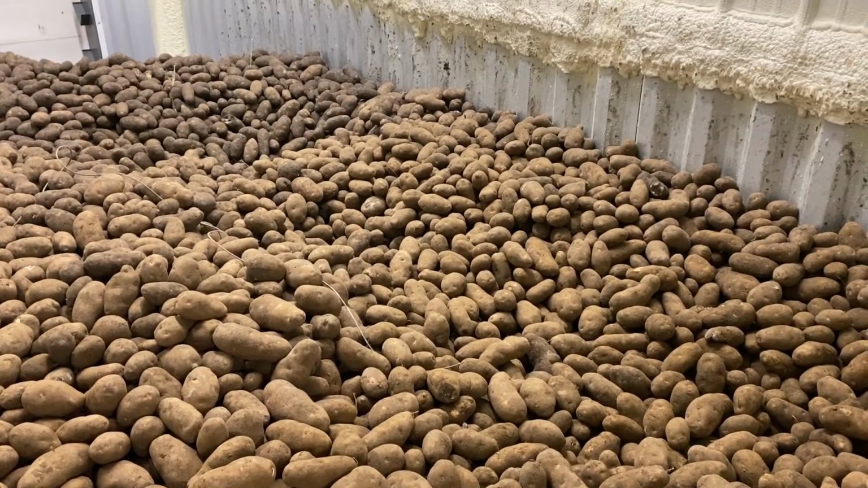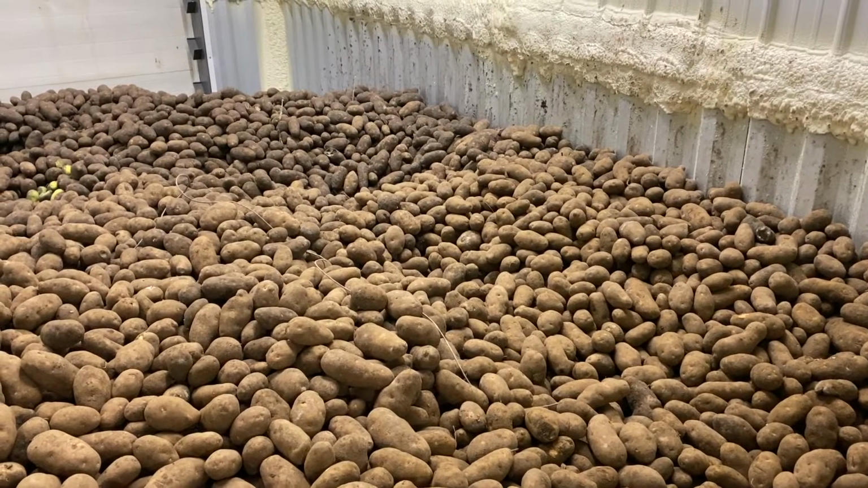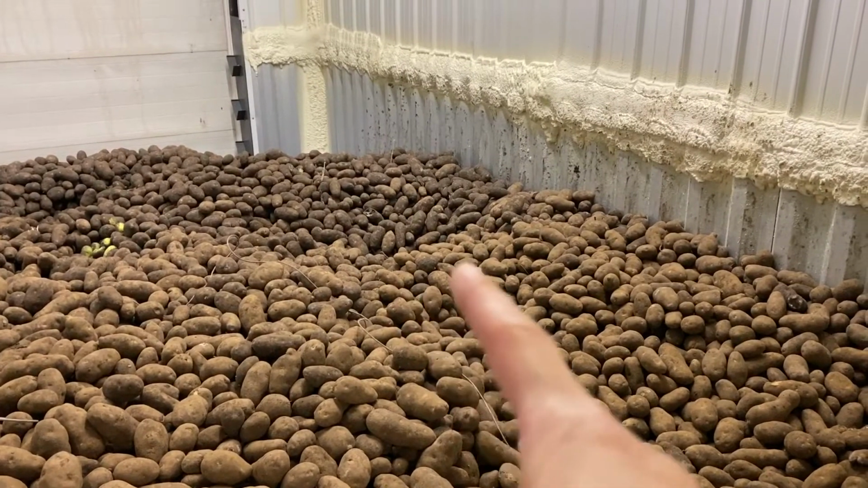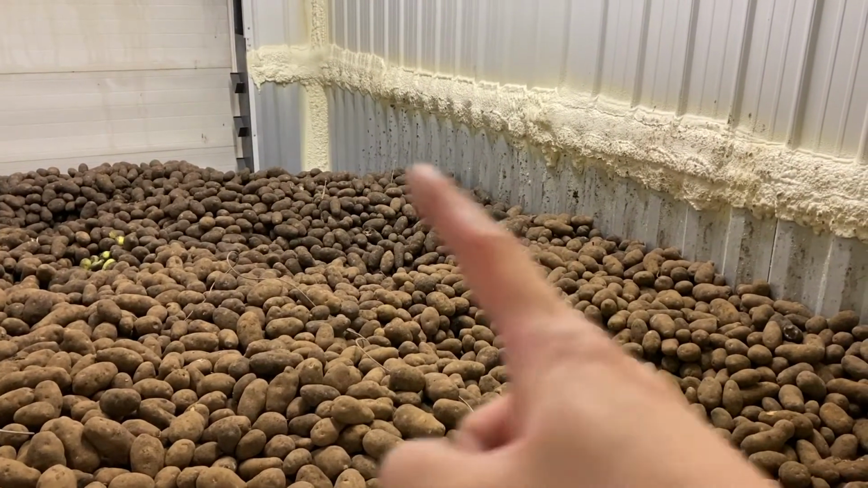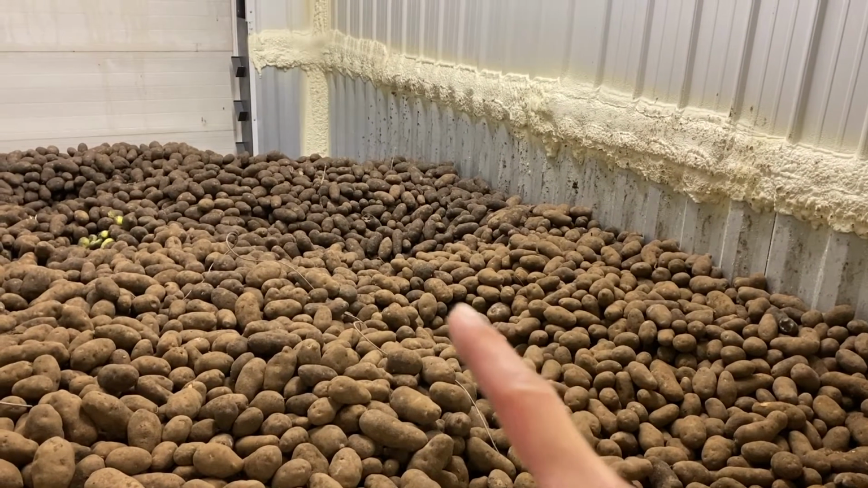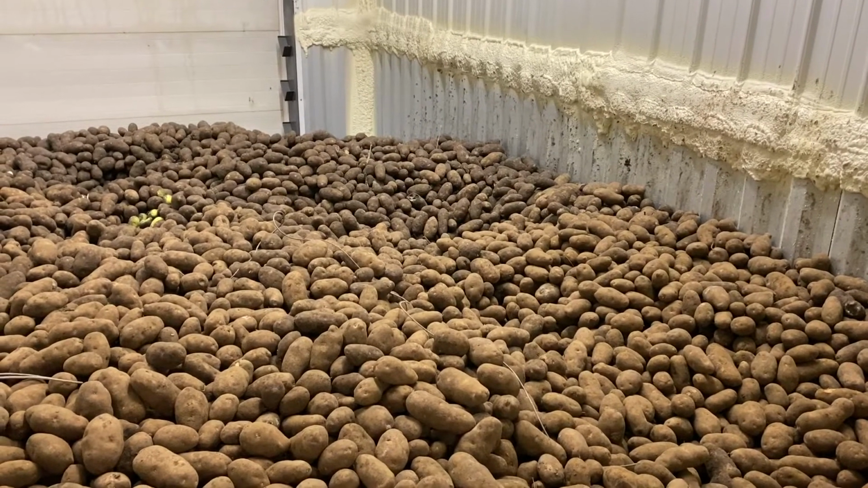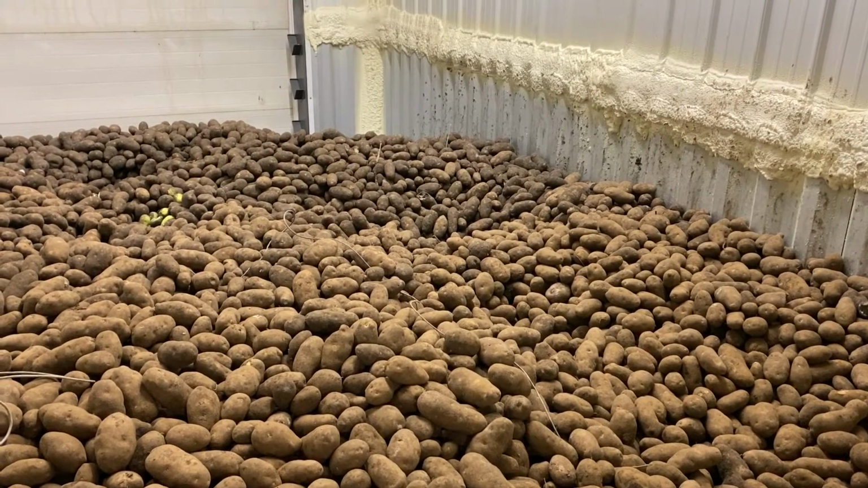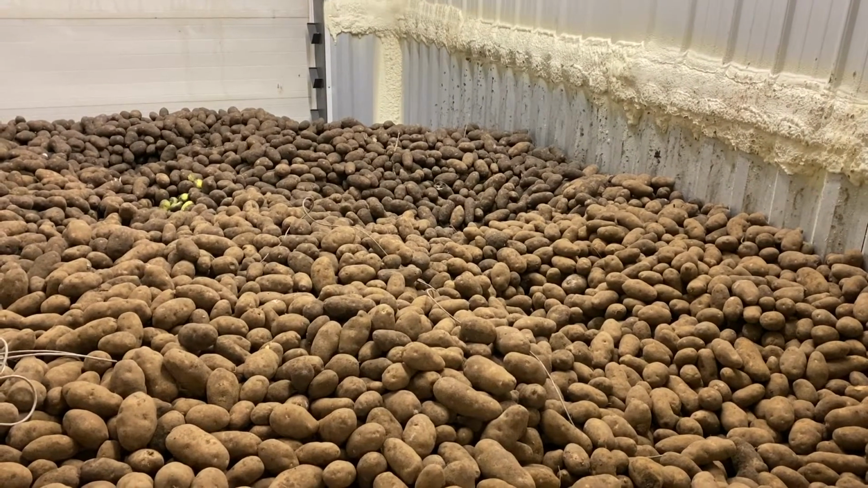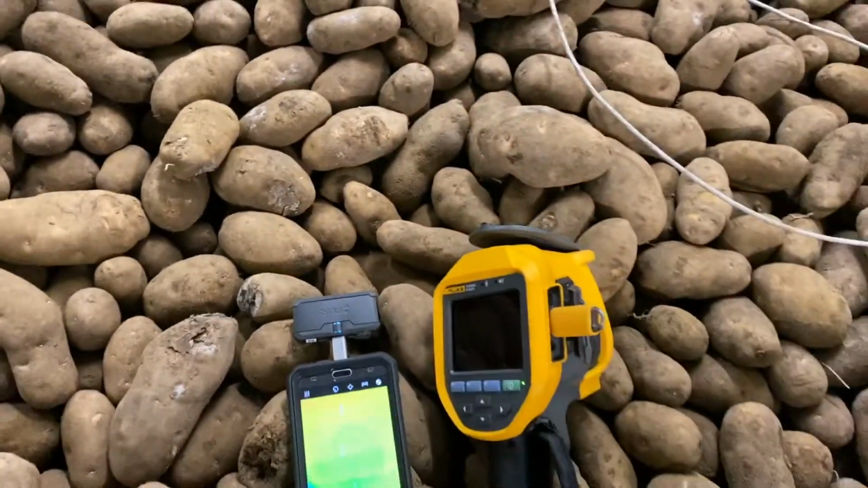I think the next step is to increase the amount of diseased tubers from 40 pounds to 1,000 pounds. This coming fall, we are going to bury a much larger quantity of diseased tubers 2 feet below the pile surface, and we want to see if that larger-scale hot spot of diseased tubers can release more heat that can be detected by those 2 types of thermal cameras.